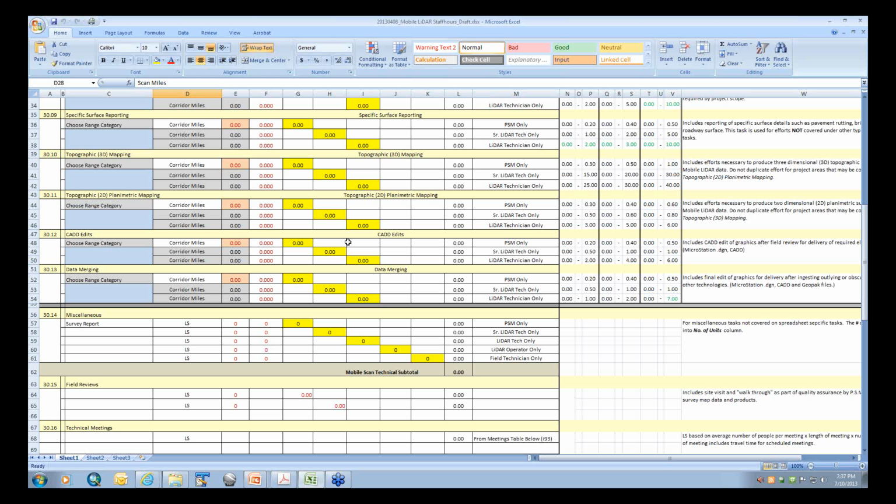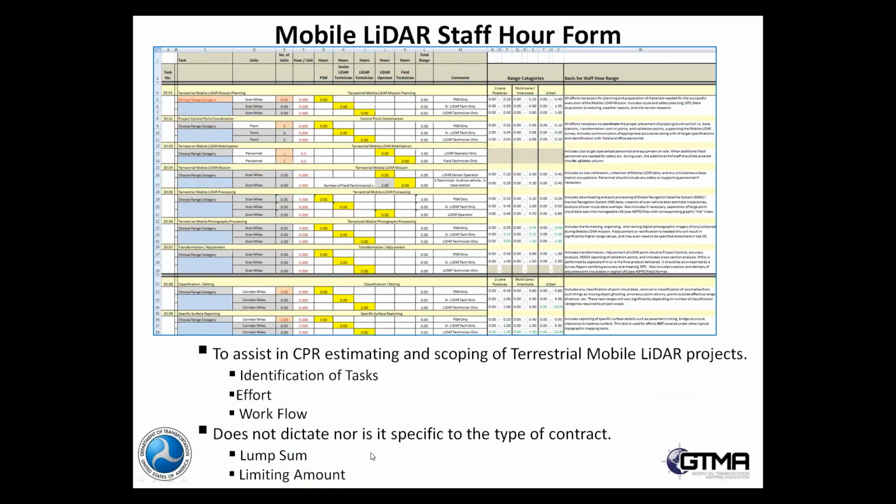This staff hour form is not used as a contracting form, in the sense that it doesn't dictate lump sum, or it doesn't dictate a limiting amount. This is strictly a way for the project managers to consistently come up with some realistic effort and the amount of time it's going to take to do a particular project.